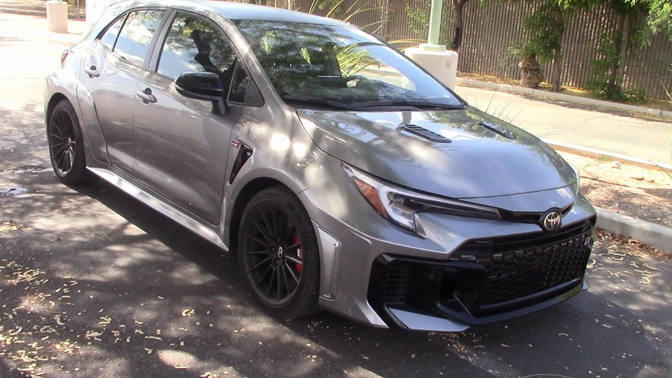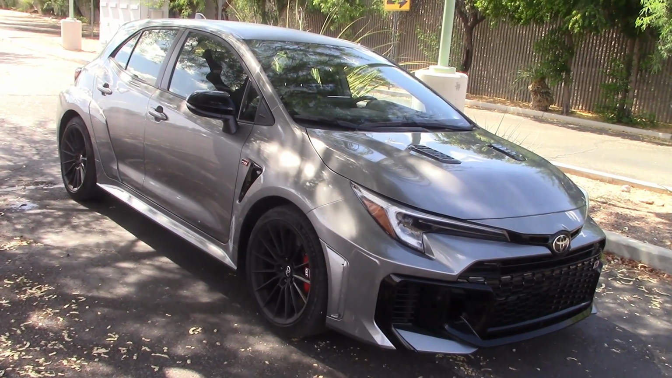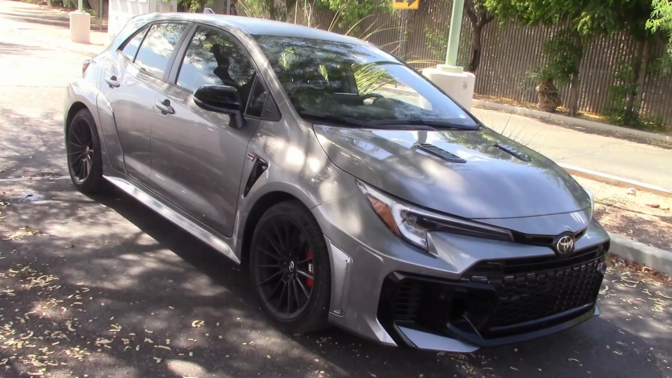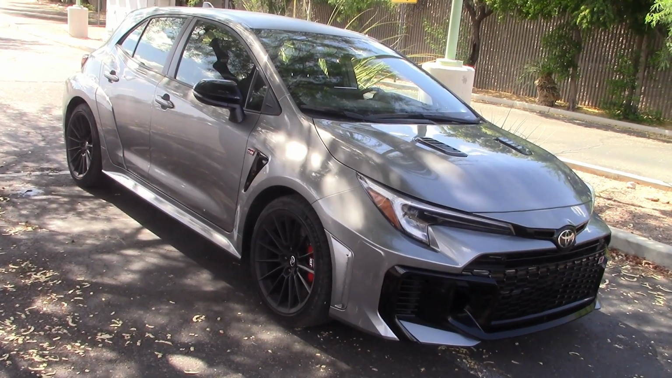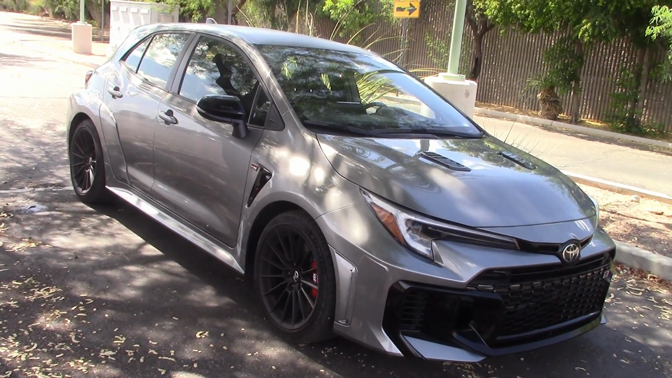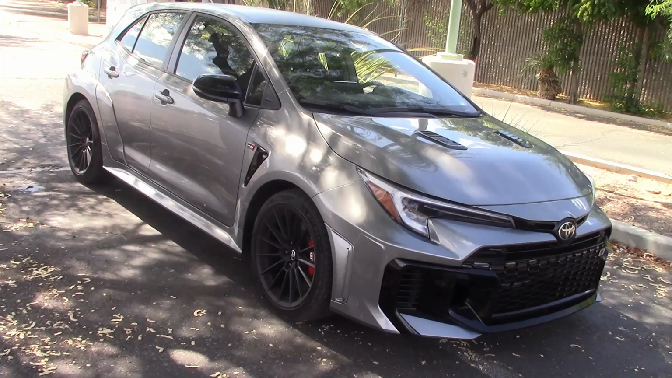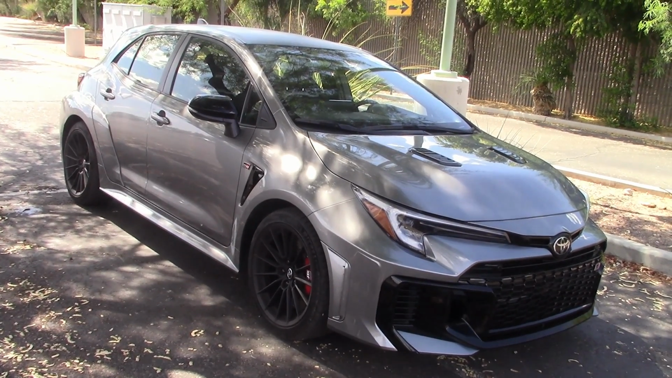Toyota sent us their GR Corolla, $47,000 for a 3-cylinder Corolla. High performance though, 300 horsepower plus, but that's our performance video, a separate video we did on YouTube here. We're doing headlight test and night drive only. If you want to see the full video, we'll have a link for that at the end of this video.